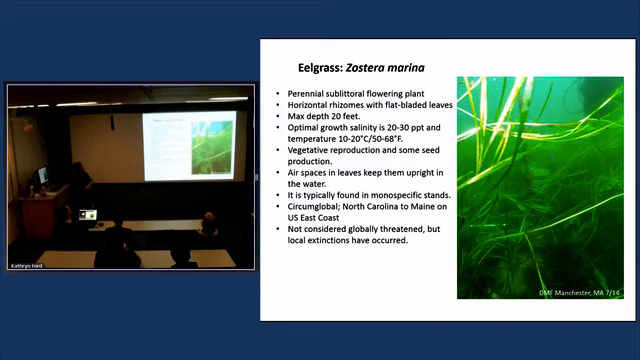The optimal growth salinity is 20 to 30 parts per thousand, but it can withstand living in conditions of almost fresh water to hypersaline water. And then optimal growth temperature is 50 to 68 degrees Fahrenheit, but again, can withstand a very broad temperature range. It'll winter over, it loses leaves in the wintertime, but ice damage is more serious than any sort of temperature damage for this plant. It vegetatively reproduces.